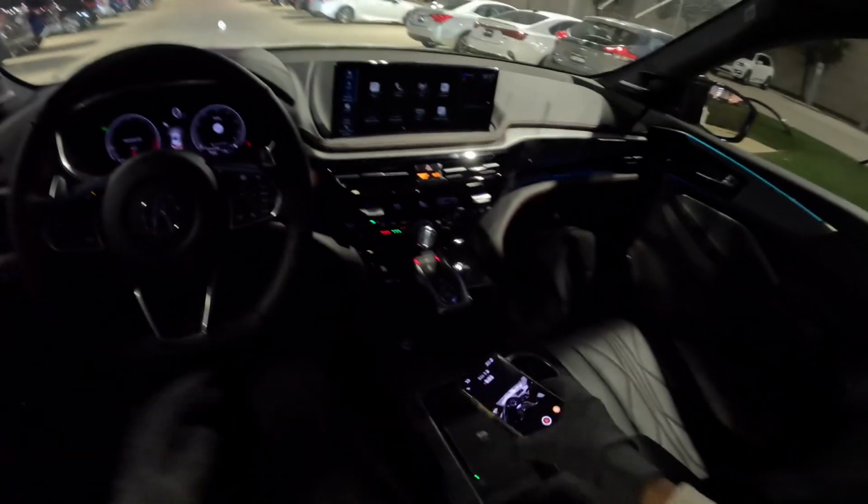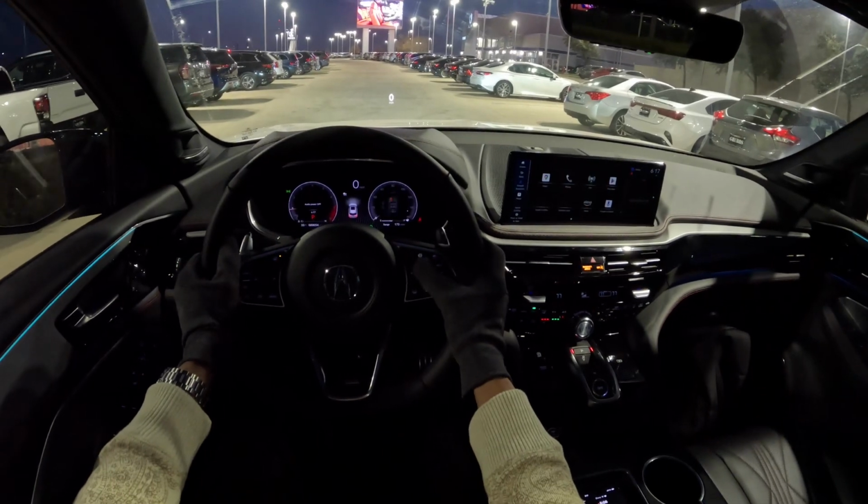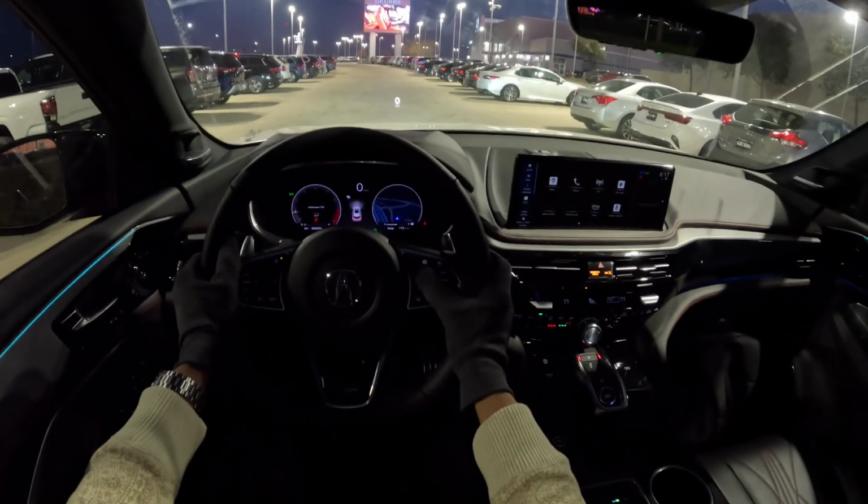Hello everyone, this is Drew with Drew Drives at Grubbs Acura in Grapevine, Texas, and today let's go for a night drive in this 2025 Acura MDX A-Spec Advance.